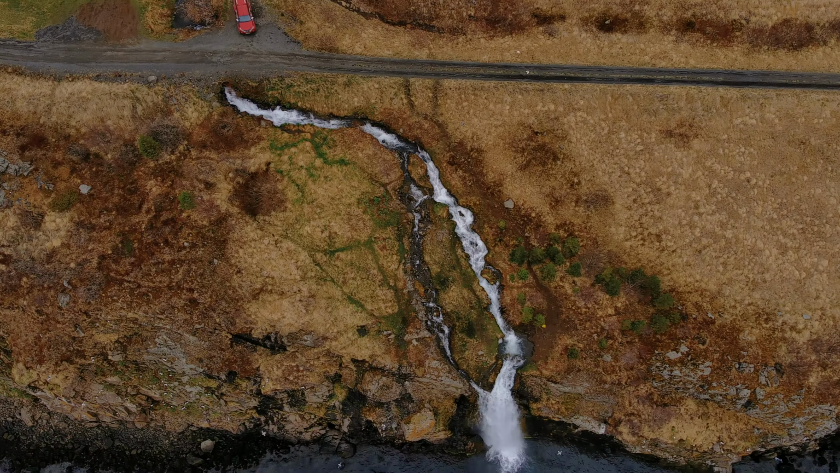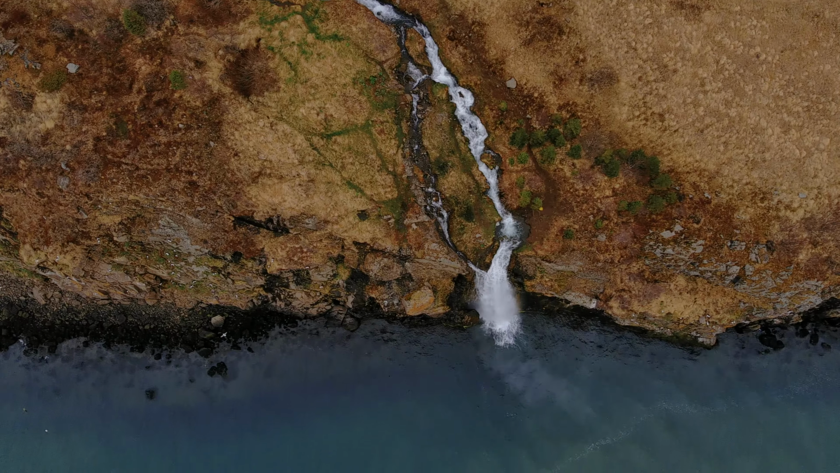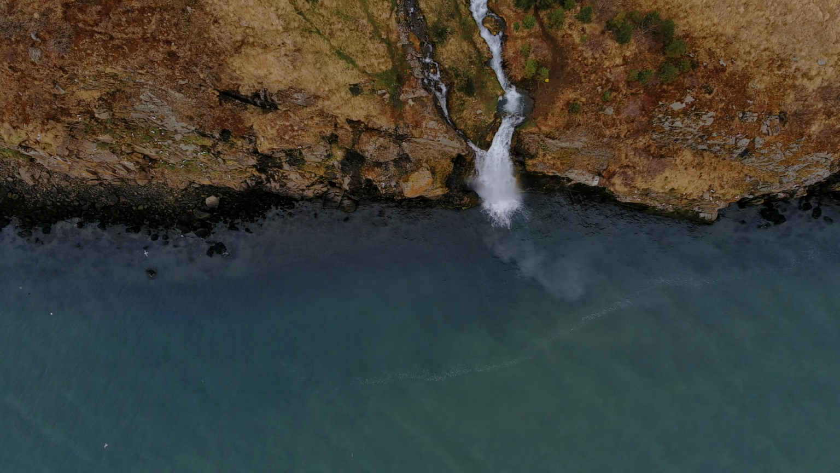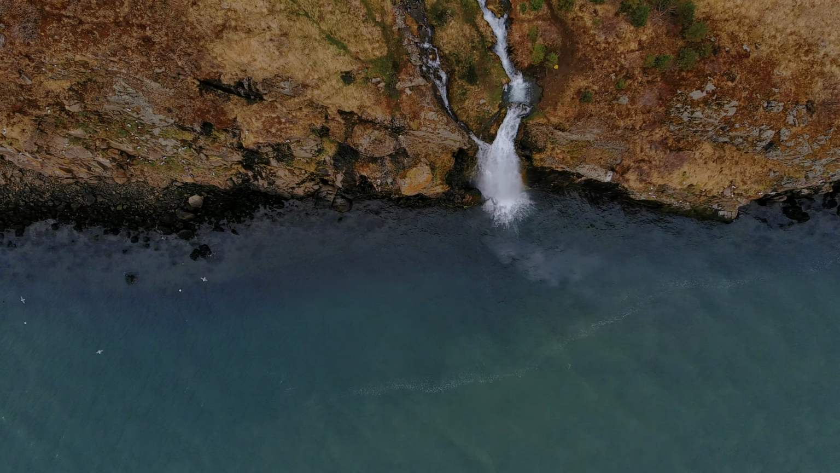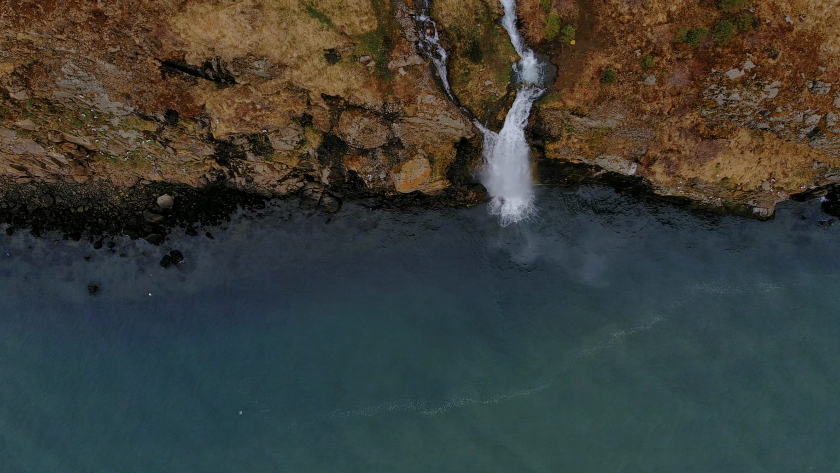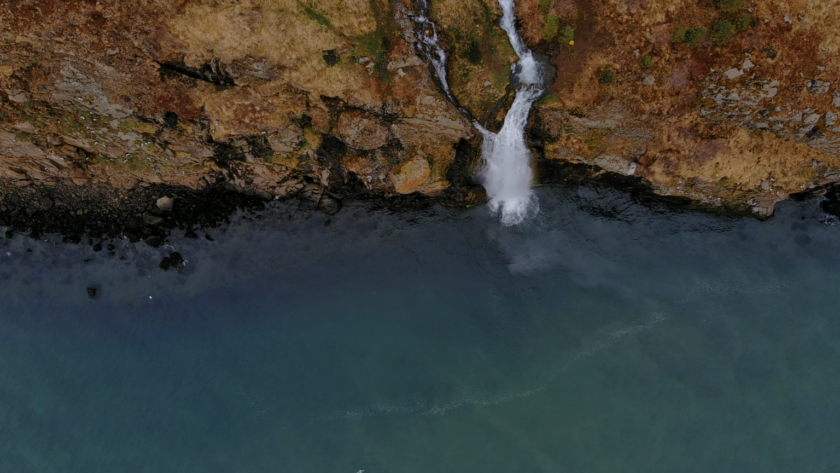And the temperature of the waterfall is somewhere over 30 degrees Celsius. And I felt as this waterfall could be a good experiment to see how sensitive the thermal camera is, or where the geothermal water is mixing together with the seawater.